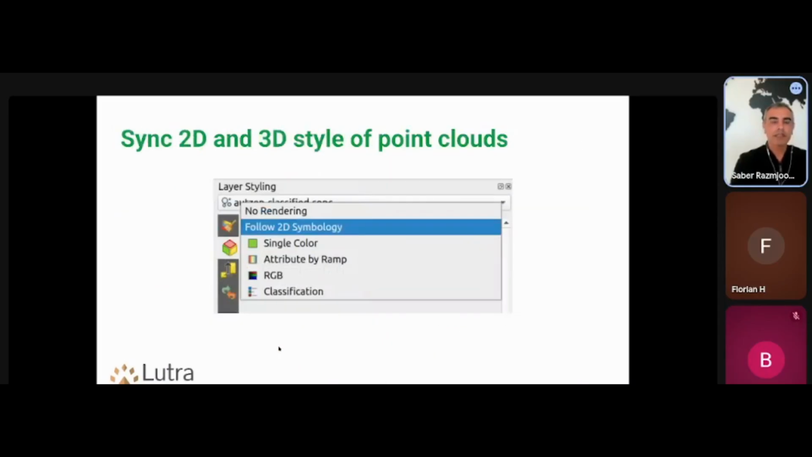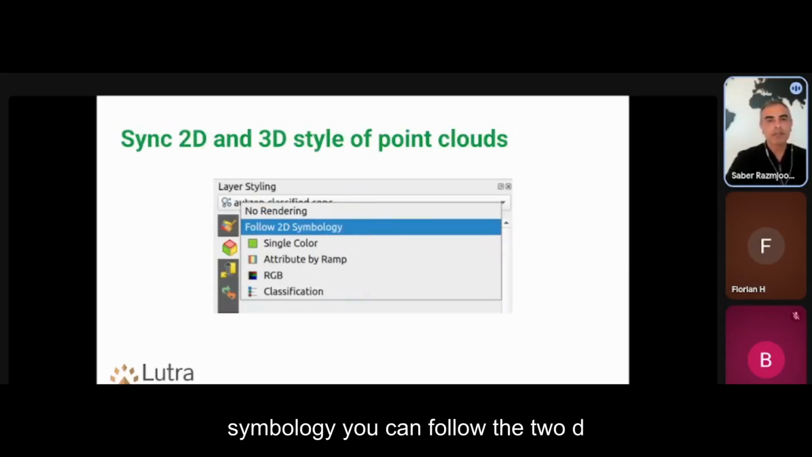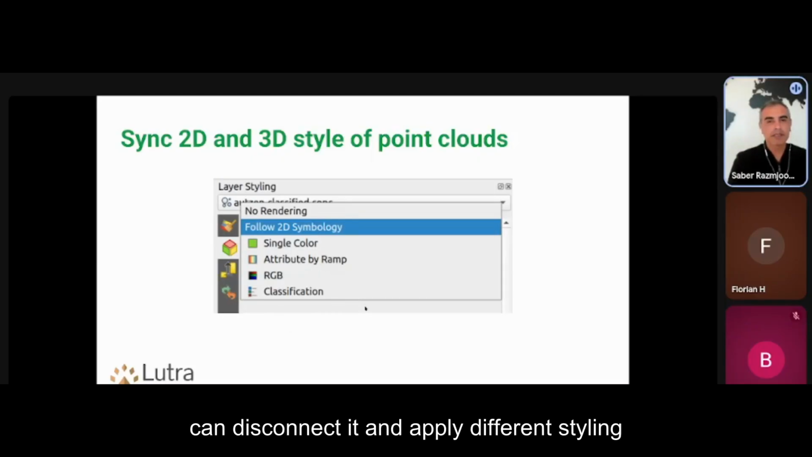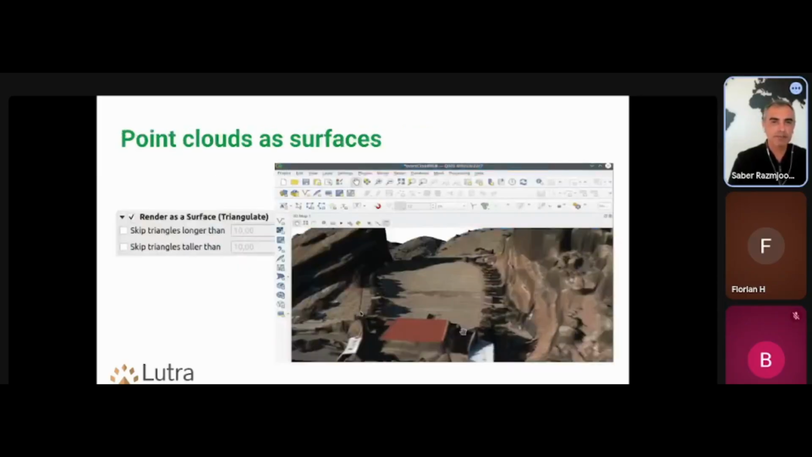And then the 3D symbology, you can follow the 2D, so you can have the same map view of 2D and 3D. You can also have it separately. You can disconnect it and apply different styling in 3D.